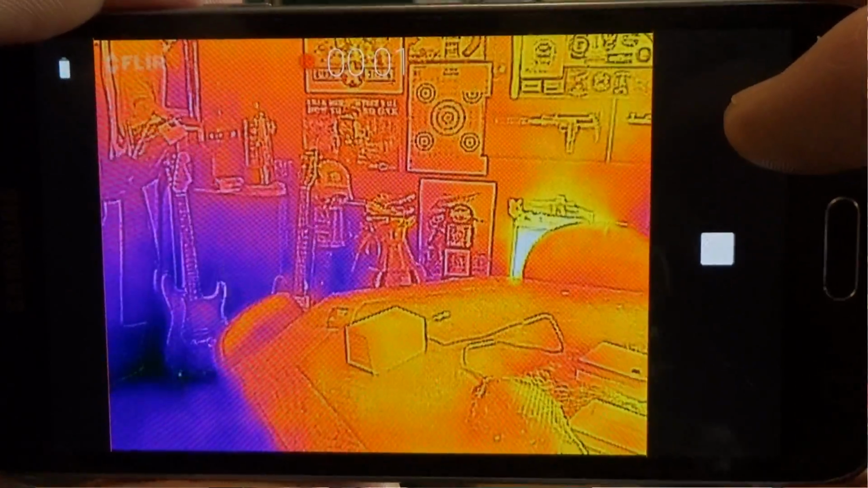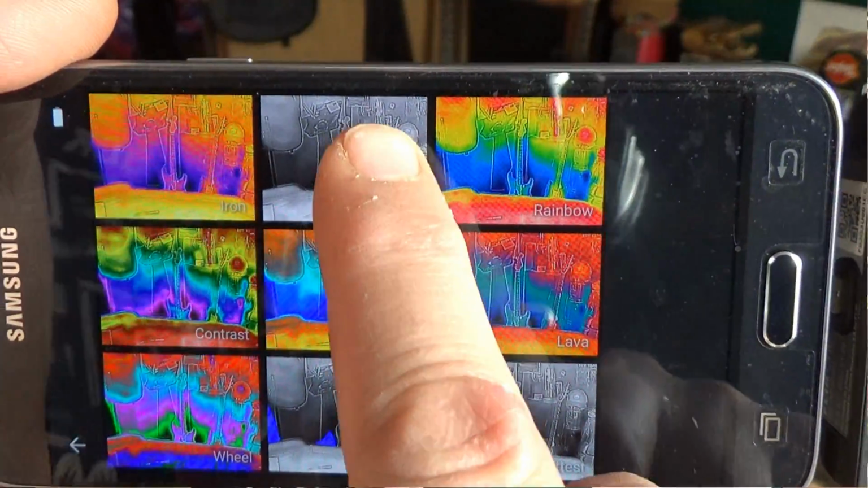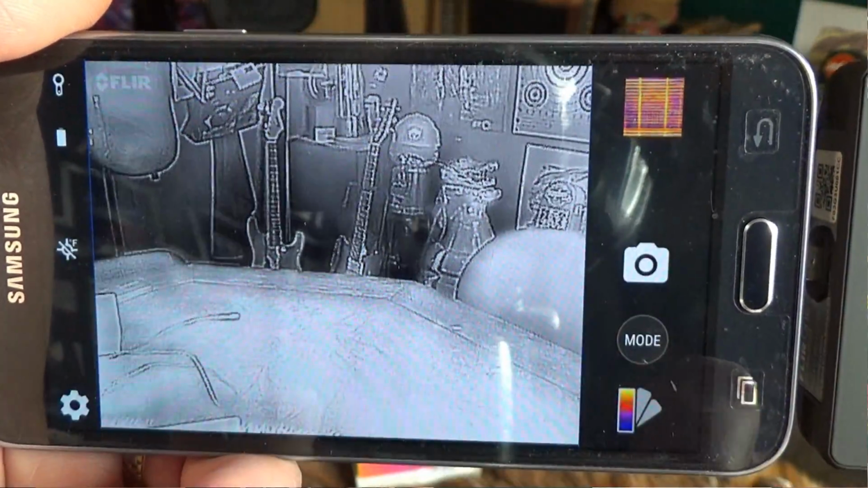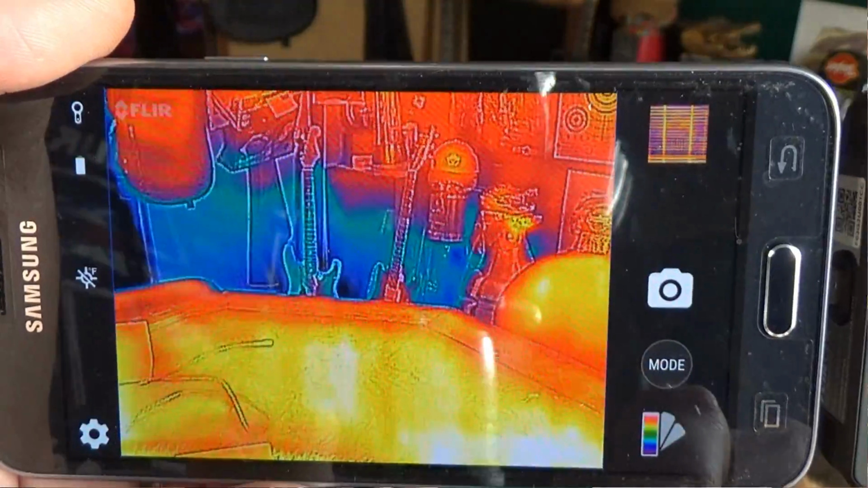You have several color palettes in this software that you can choose from when you're looking at it. For instance, the one that most people seem to associate with night vision is one that is often called predator vision. And there's a lot of purples and blues and reds and yellows. And that shows you right away where your hot spots are.